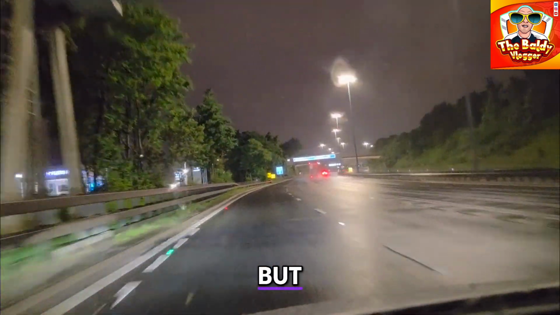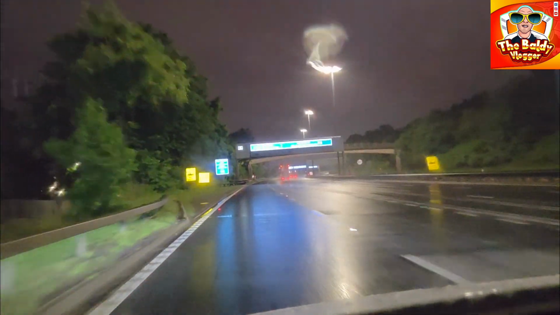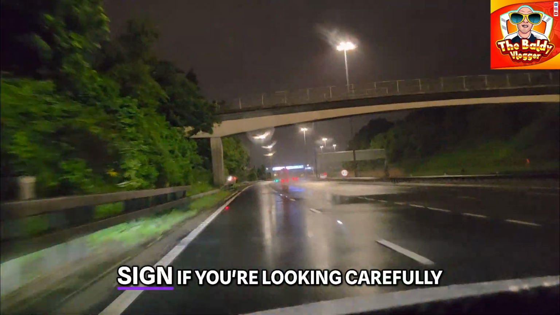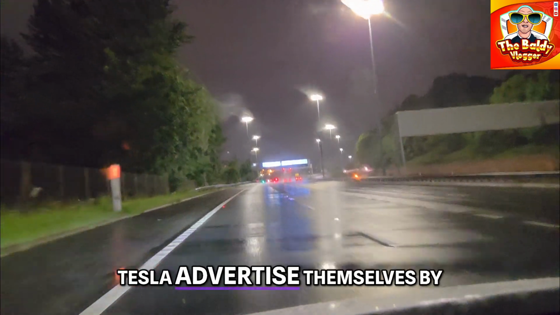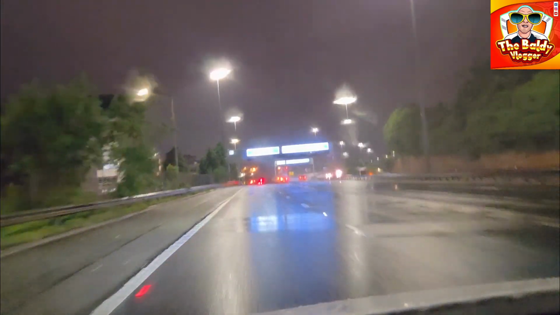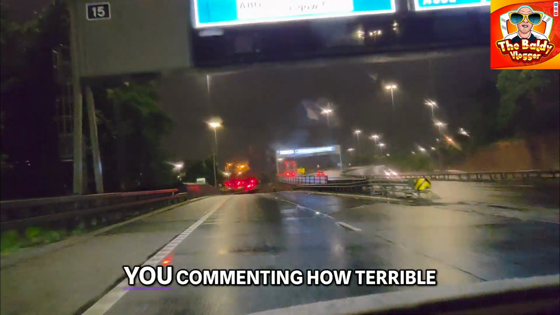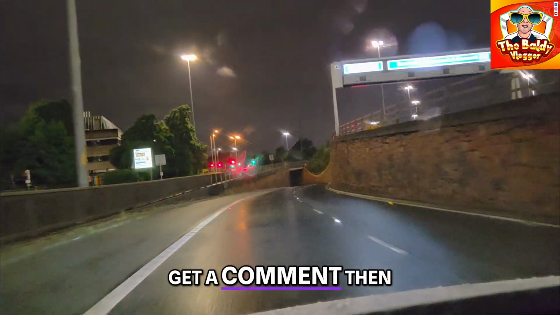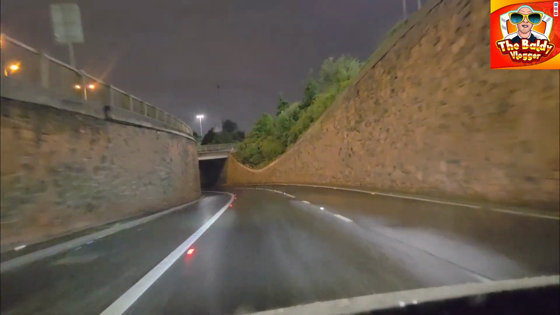Coming up, but I'm not going to go that way. There's a Hyundai. We've got a Tesla, but you can't really see the Tesla from the motorway. You can see the sign if you're looking carefully, but they don't need to really advertise because Tesla advertise themselves by just being an awesome car. Yes, I don't even mind if you comment how terrible you think Tesla is, because at least I'll get a comment then. Even though they're not terrible.